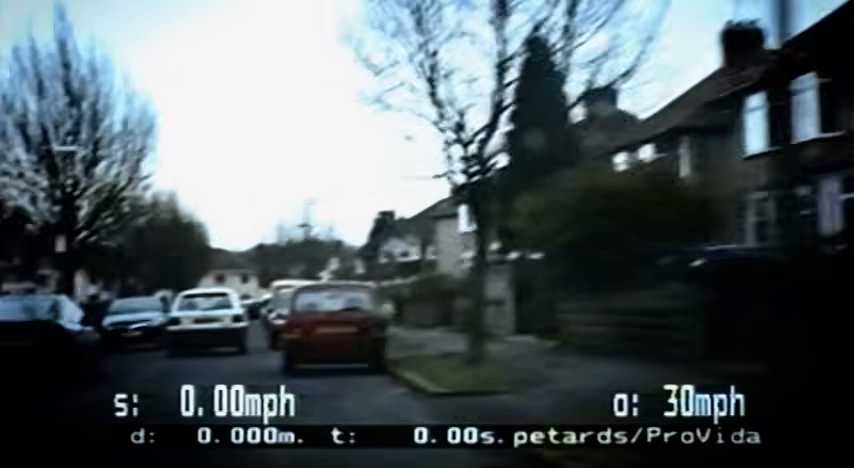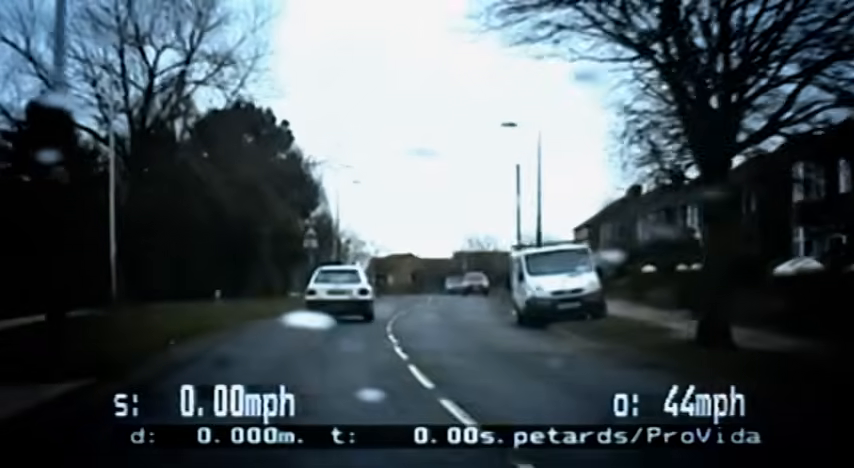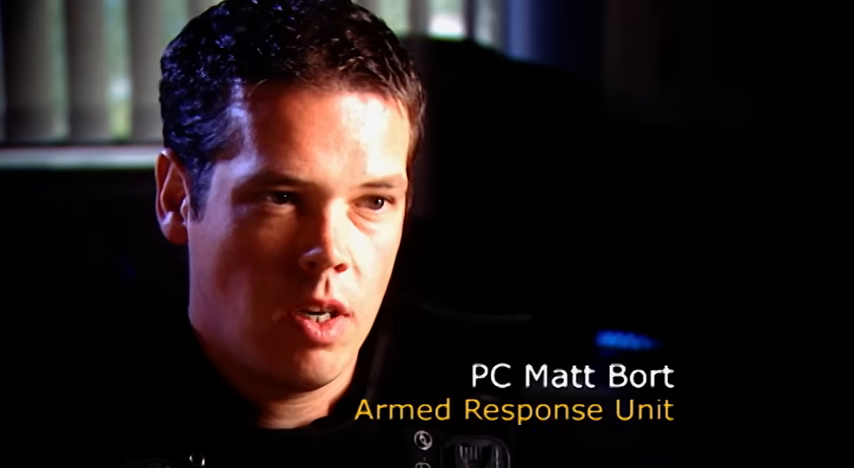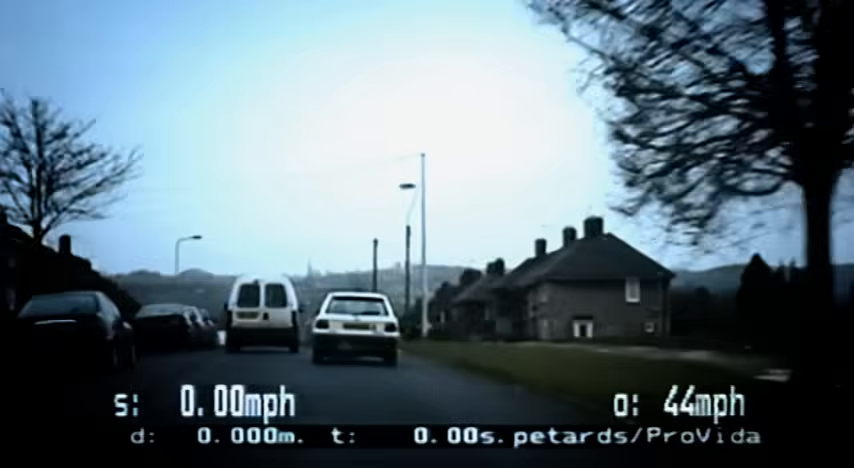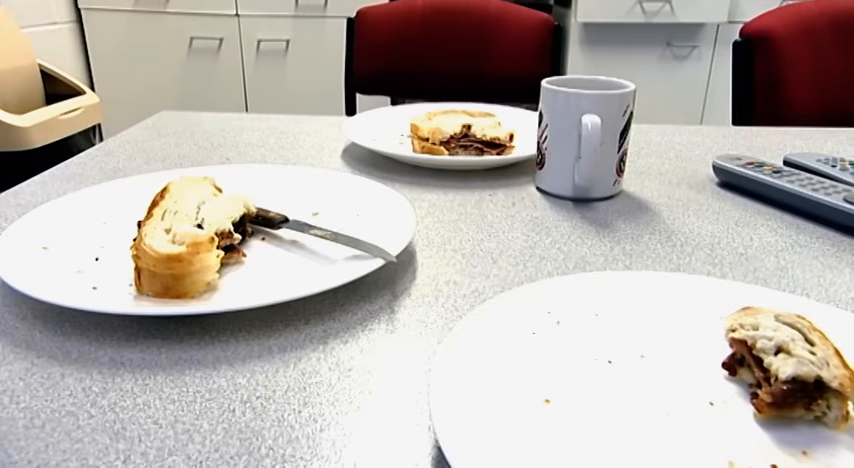I've noticed this Astra, which just needed to be stopped. The minute he saw us, he looked absolutely petrified. He looked at us and then looked away again, and as I've gone to turn around in a pub turning area, I've looked in the rear view and he's just gone. He's absolutely floored it. Yankee 99's crew are already on their way.